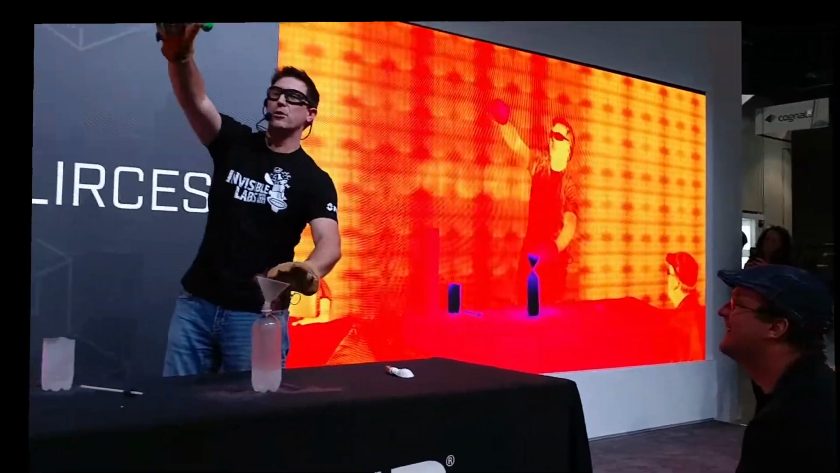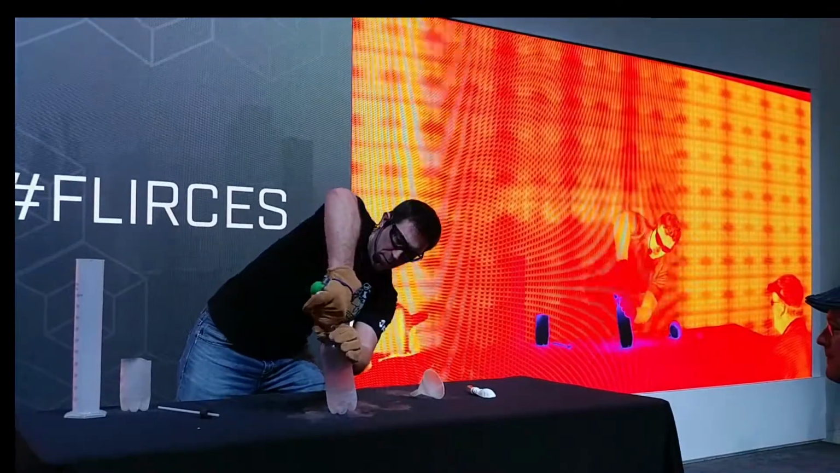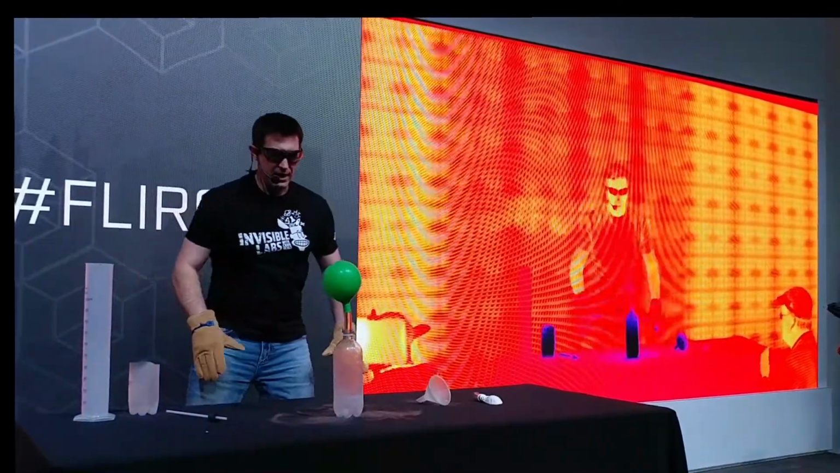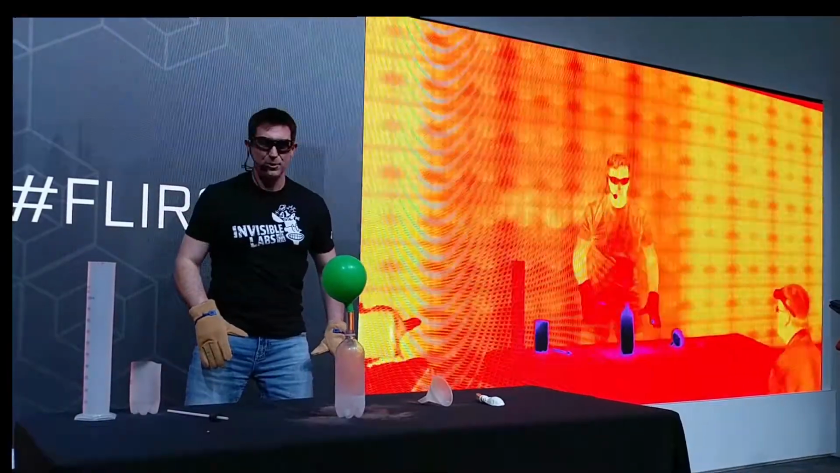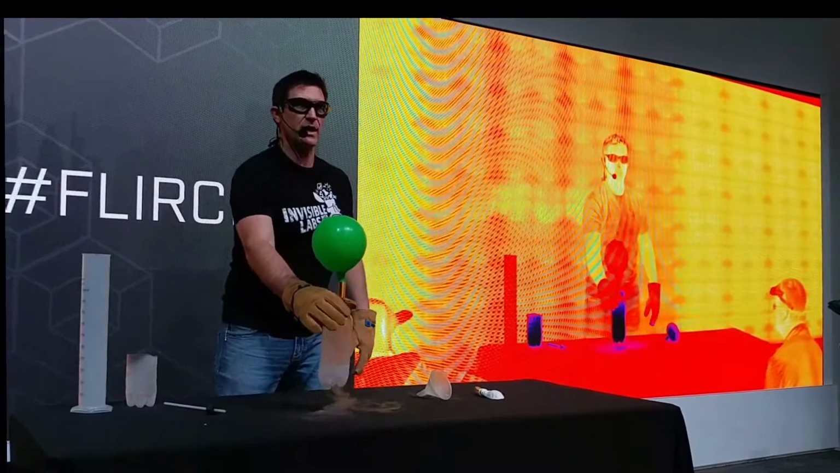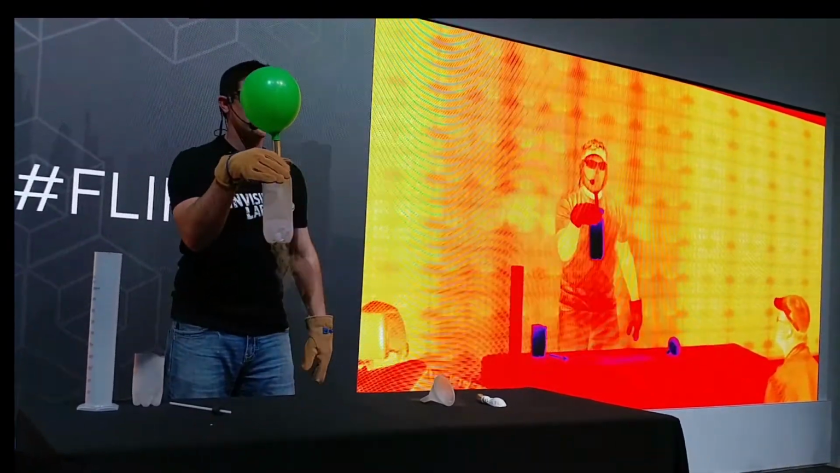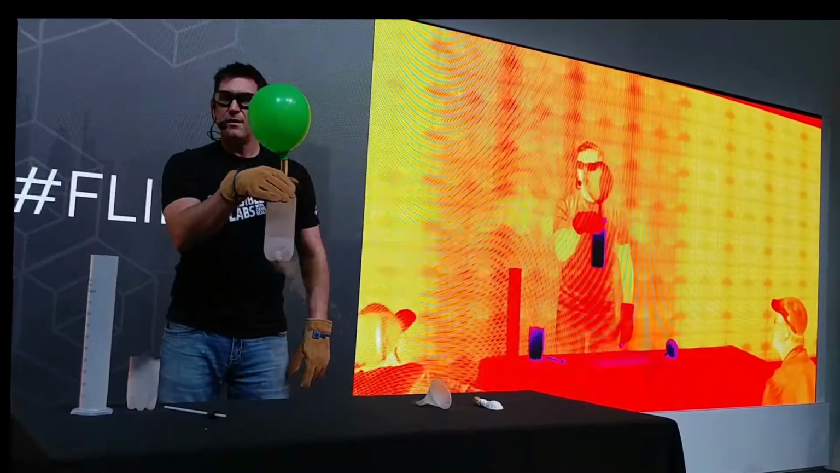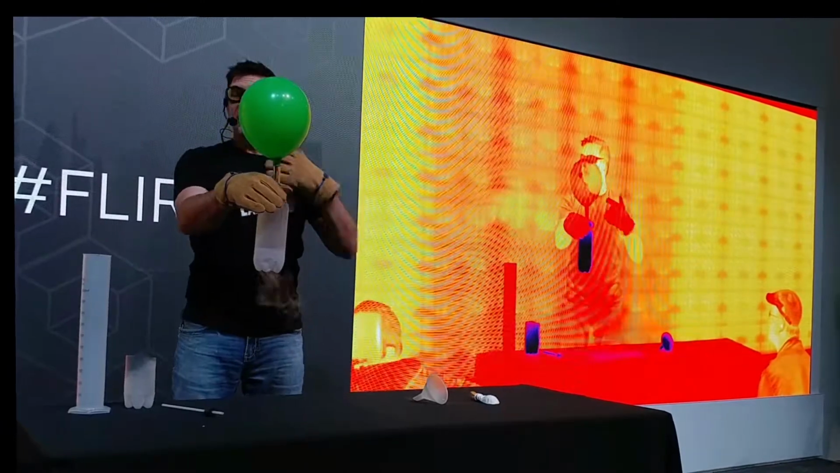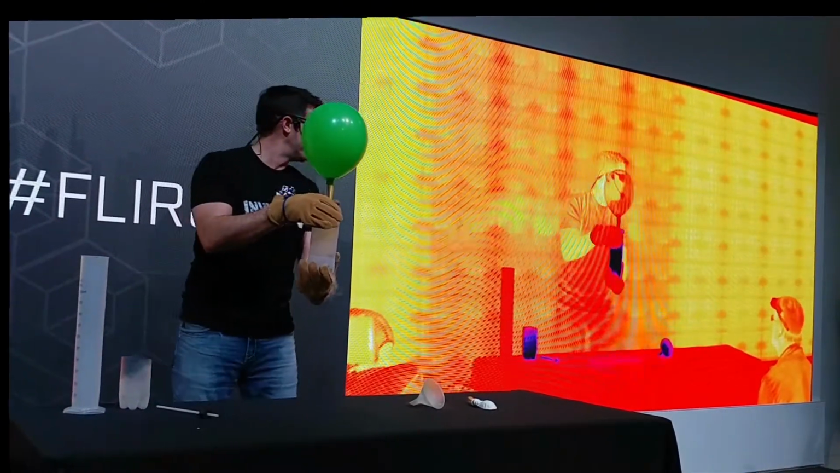Okay, so I've got a balloon just with a rubber tube here. I'm going to push that down inside of there, and we're going to see if we can collect the nitrogen gas. Hey, look at that. The balloon's filling up with the nitrogen gas. Here's the cool thing. If you look at the thermal up there on the screen, you can see right through this balloon almost like it's not there. Because these FLIR thermal cameras see infrared heat, which means the heat from my body is going right through that balloon, right through that gas, and ending up over there at the camera.